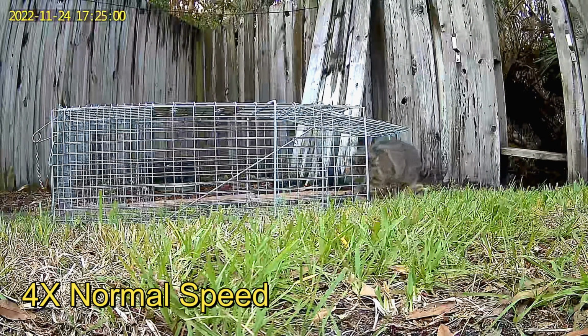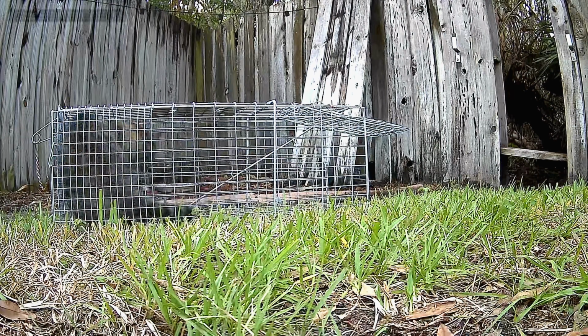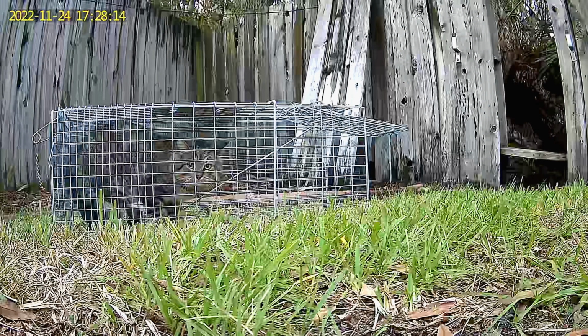Later at dusk he visits the trap briefly, which was not baited at the time, but probably had a bit of lingering catnip odor, and then he moved on.